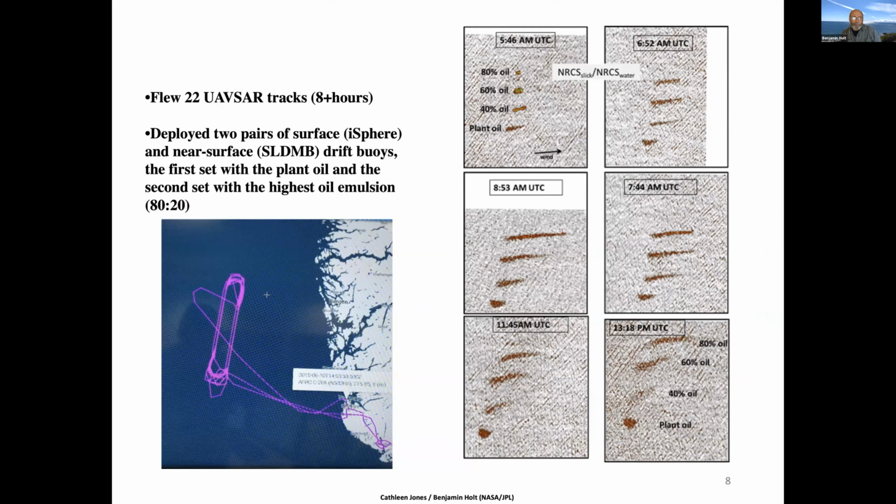I'll go over these pretty quickly, but here's a time series of selected snapshots from the released oil on the right-hand panels. They go through time about 8 hours, I guess. And you can see the spreading of the oil over time.